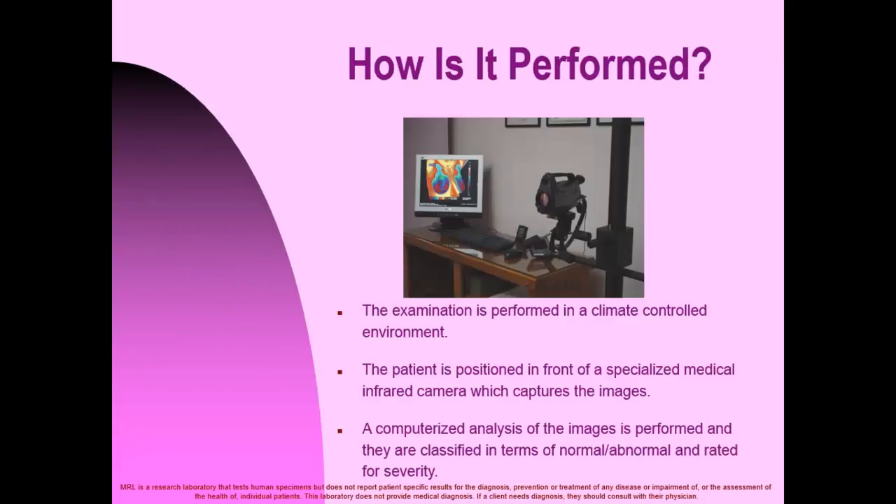How is breast thermography performed? The breast thermography examination is performed in a climate-controlled environment of 68 degrees Fahrenheit or 20 degrees Celsius. The patient is positioned in front of specialized medical infrared imaging equipment which captures the images. Then a computerized analysis of the images is performed and they are classified in terms of normal and abnormal and rated for severity.